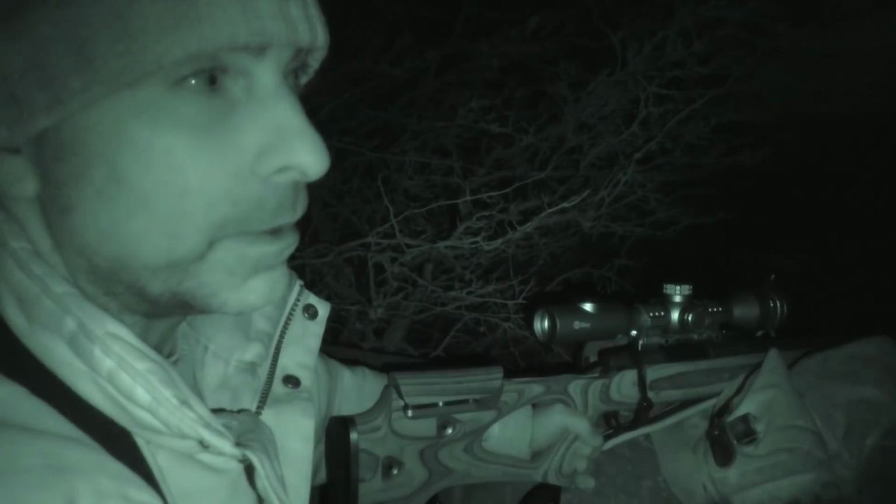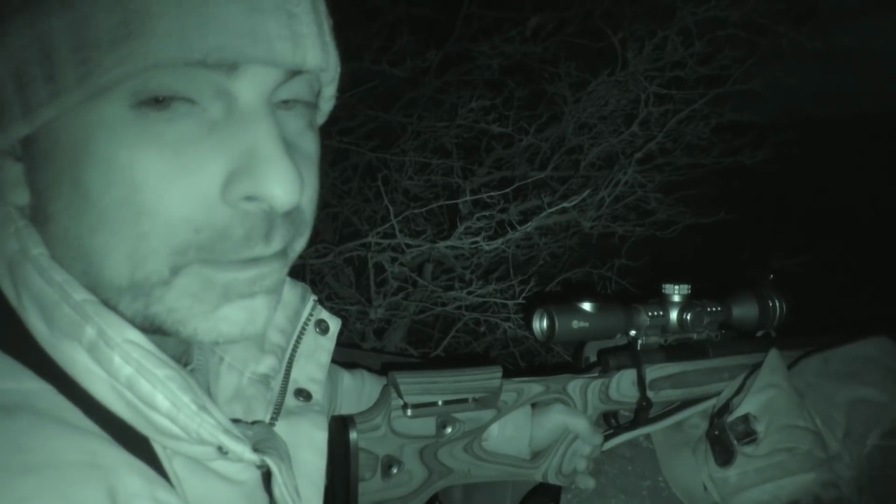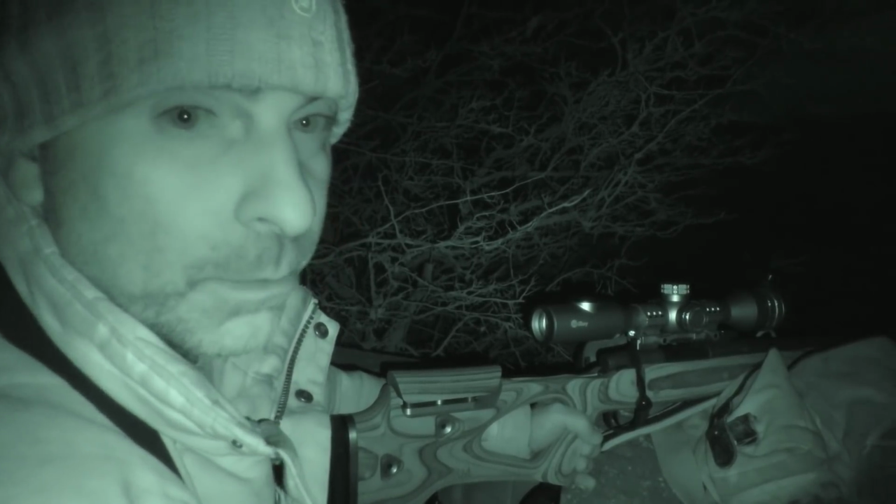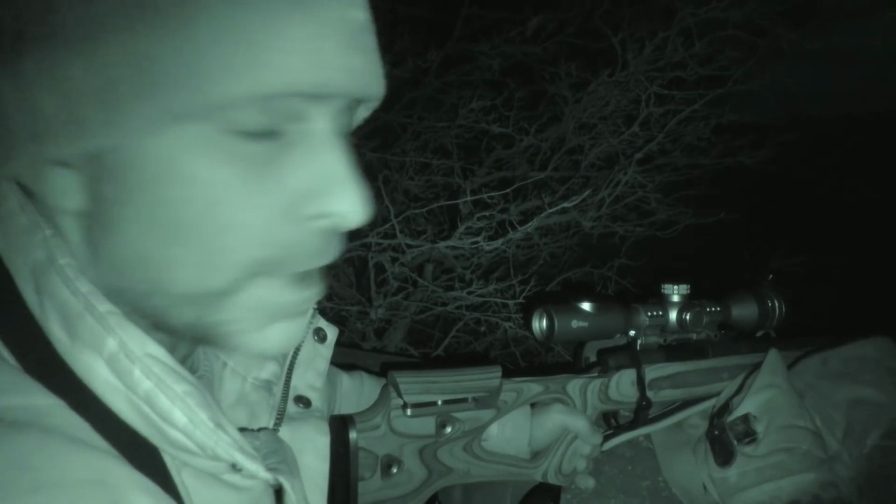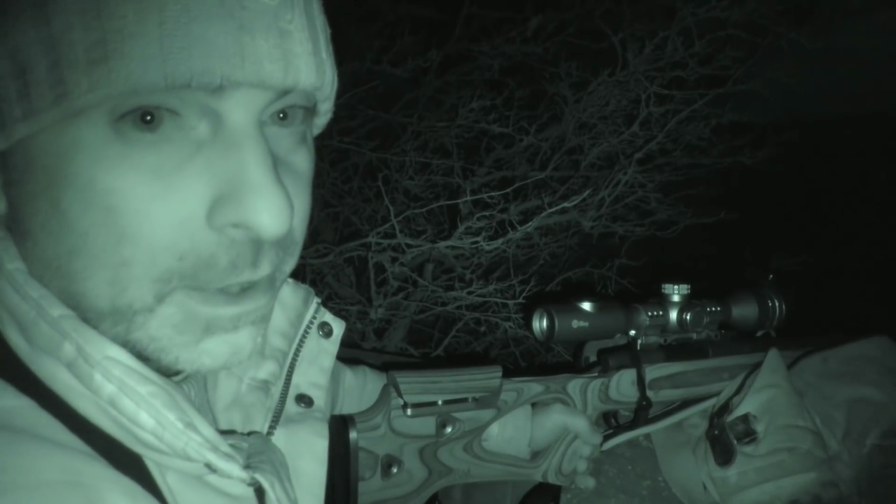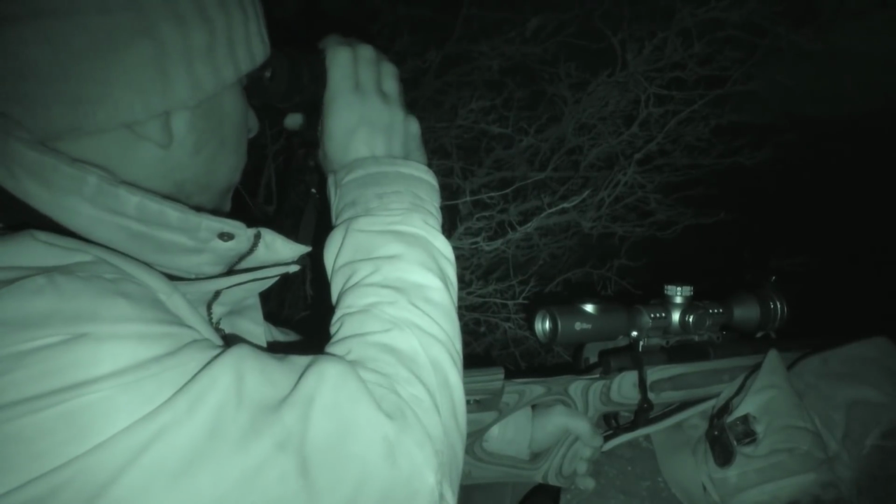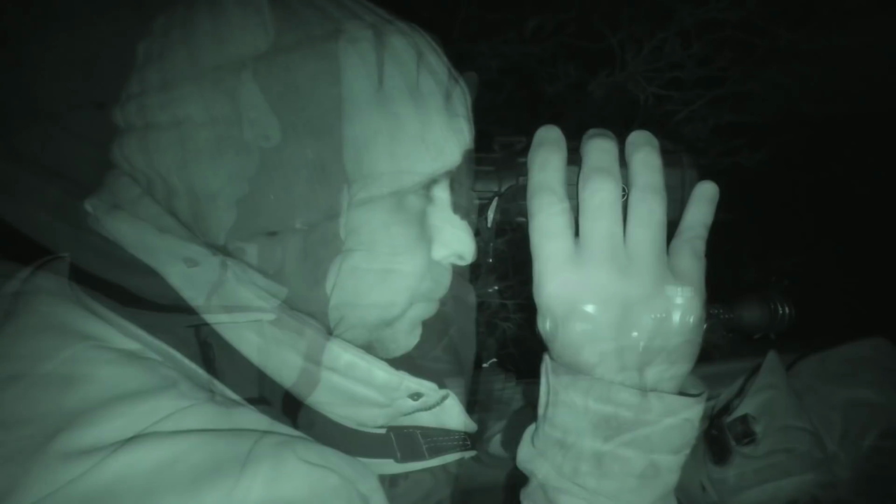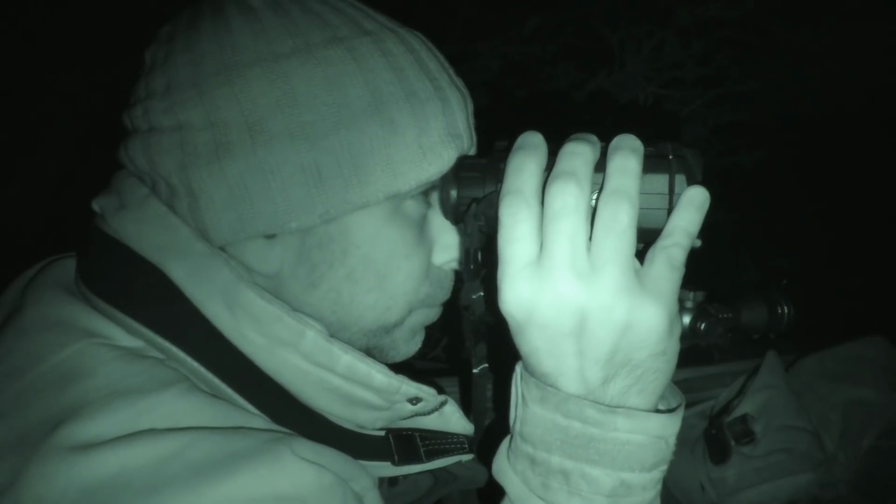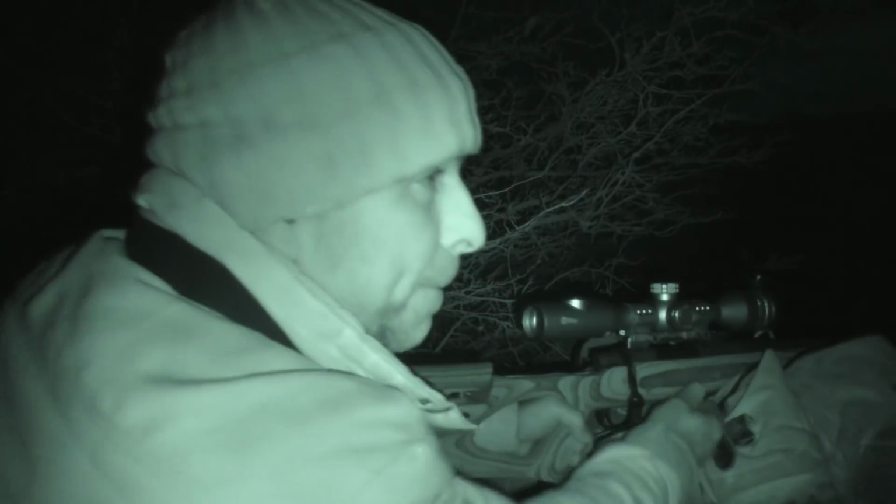I think I'm going to sit here for a little bit and maybe just have a little call here, just see if anything comes in, or just have a little sit and wait and see. Because if that's a vixen, then we might get another one come into the bottom of the field here.